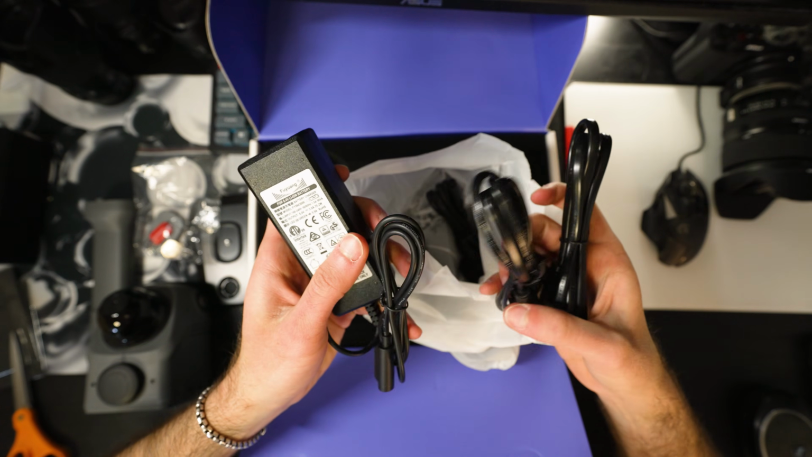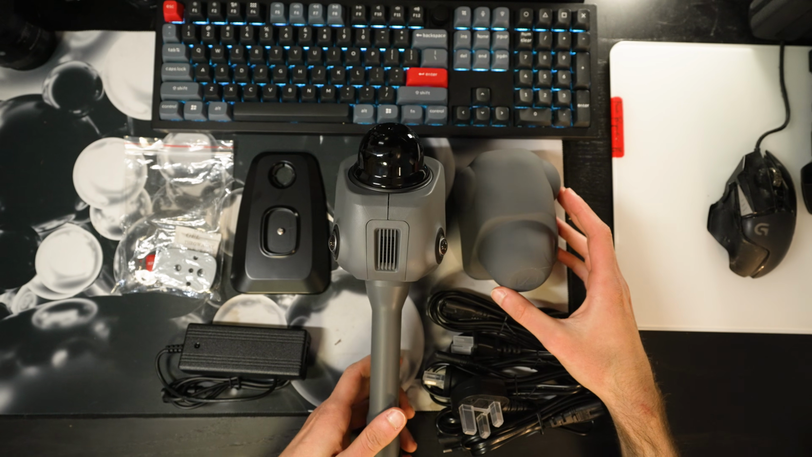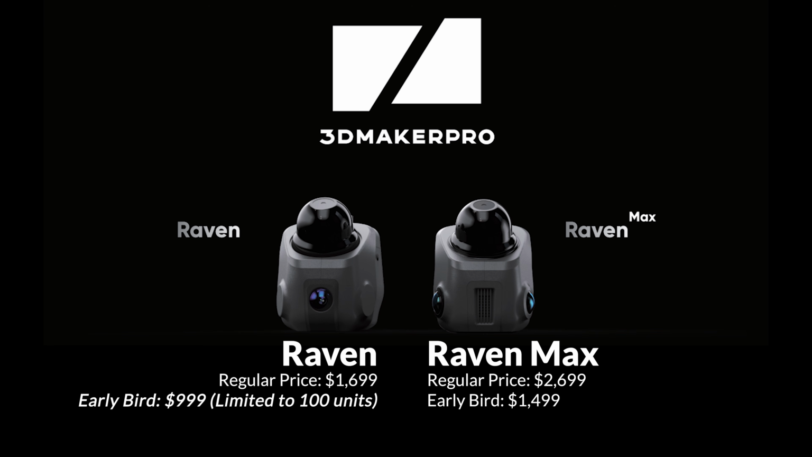But that being said, there's two tiers of this Raven camera. You have the Raven Max and the regular Raven. This is the Raven Max that has two cameras. The base model Raven has one camera, and I'll put the prices up on the screen.